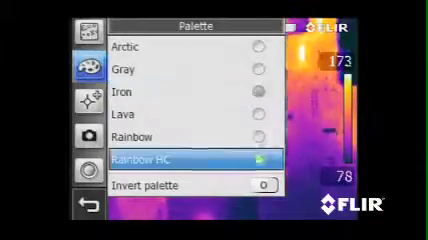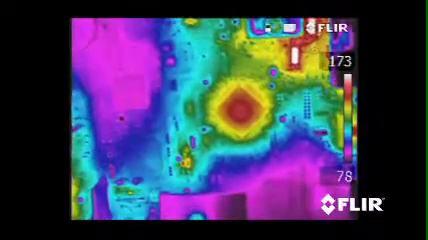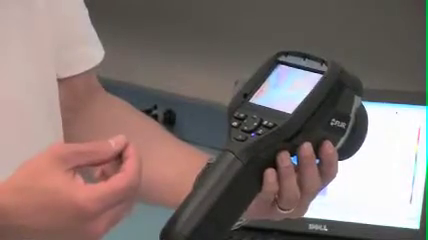For some simple image enhancement, I can use the touchscreen LCD, go in and change the color palette. Let's use high contrast rainbow color palette. Now I can really see the detail in the temperature characterization on the board.